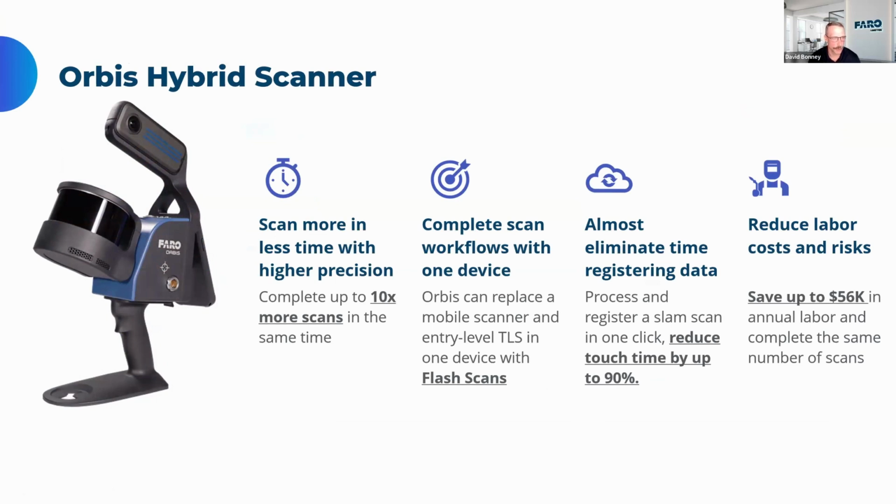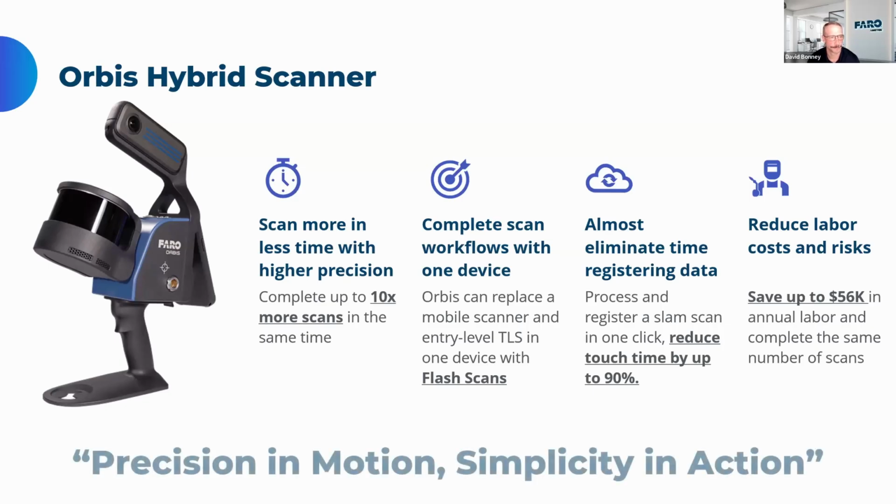What that allows you to do is, while you're walking through your space to capture your data with your mobile scanner, you then can stop and take a 15-second terrestrial scan. So you can get much more data, higher precision at that location, something unique to the market when it was introduced a couple years ago. And since then, we've been developing workflows and better cameras and things like that throughout the past 24 months. Next slide.